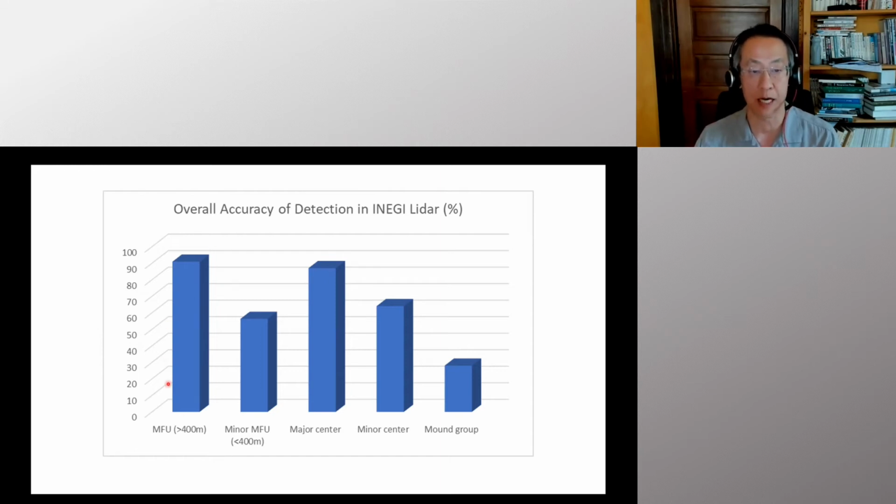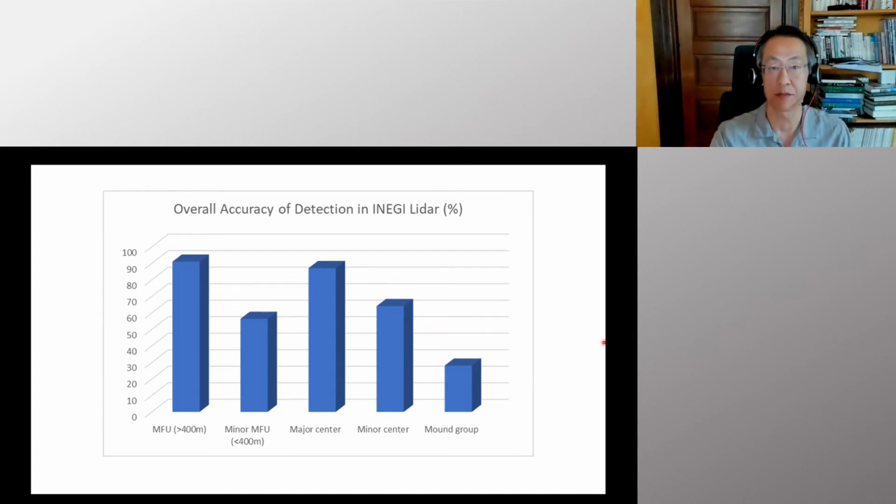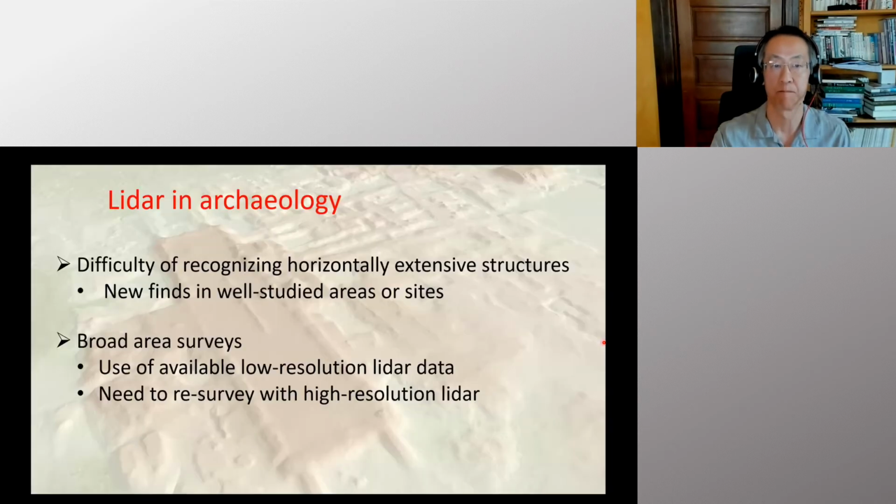When we look at those larger rectangular complexes, which have a length of more than 400 meters, we can get almost 90% of them because it's a relatively open area. But for the smaller version of the rectangle, we get about half. And for the major centers, we get many of them, but for minor centers, we miss a number. When we talk about the smaller mound groups, those residential groups, we get about 20%. We are missing lots of them. So we have to think about those limitations too.